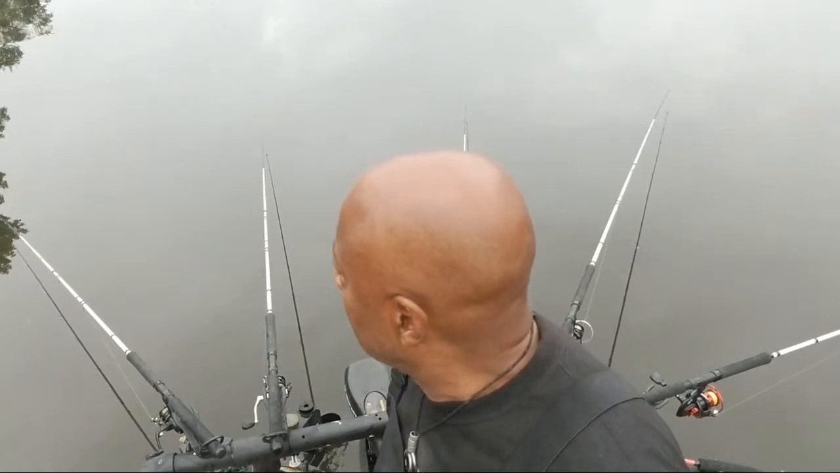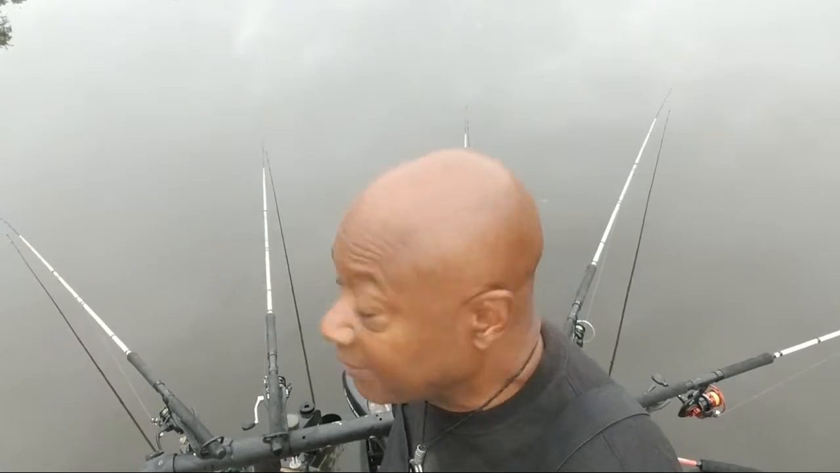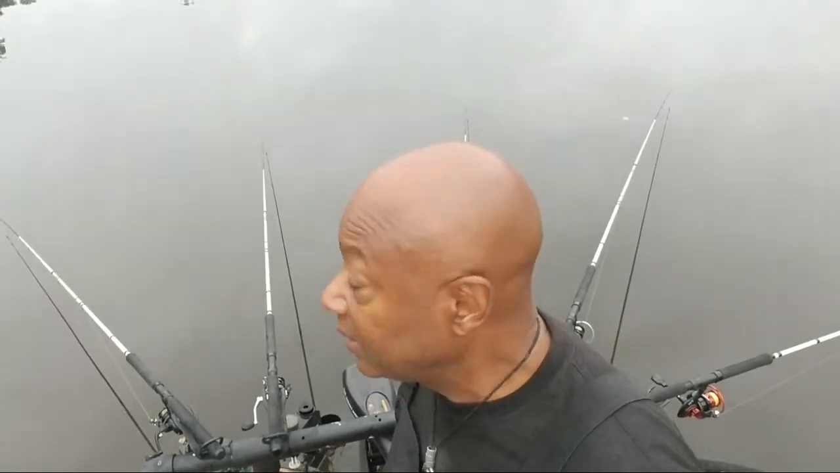I got started in Jacksonville, Florida. Florida actually is my second home. I'm born and raised right here in Georgia. That's where this body of water that I'm fishing right now is, and it is the second largest private lake in the state of Georgia. If you guys have any questions, hit me down there so I can answer them.